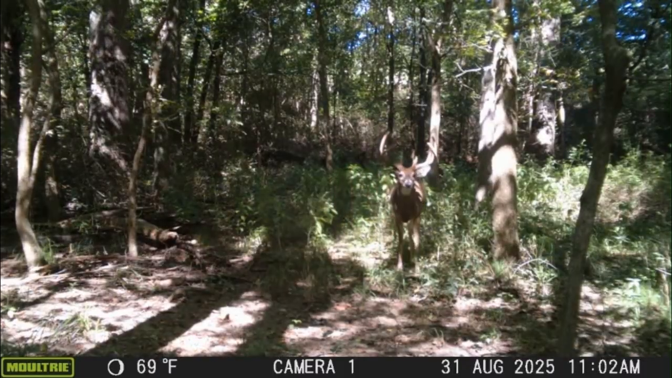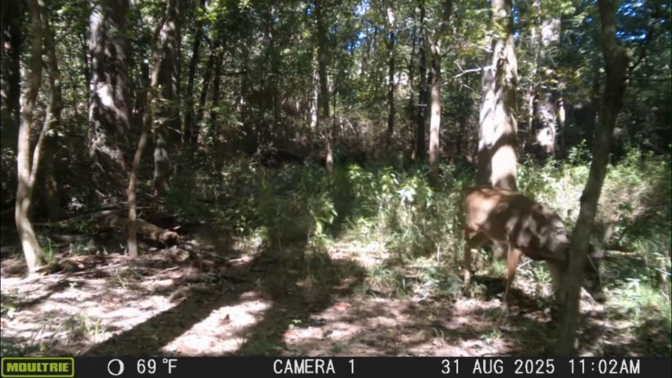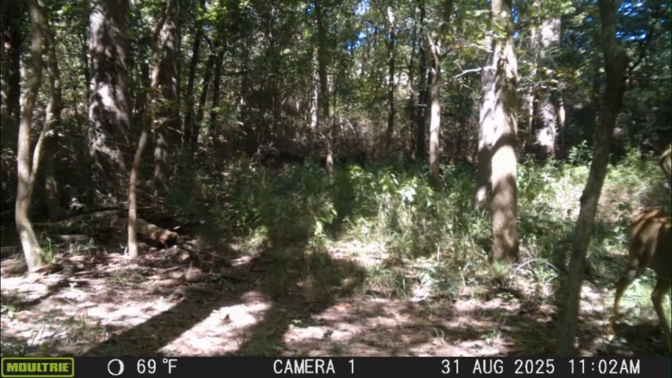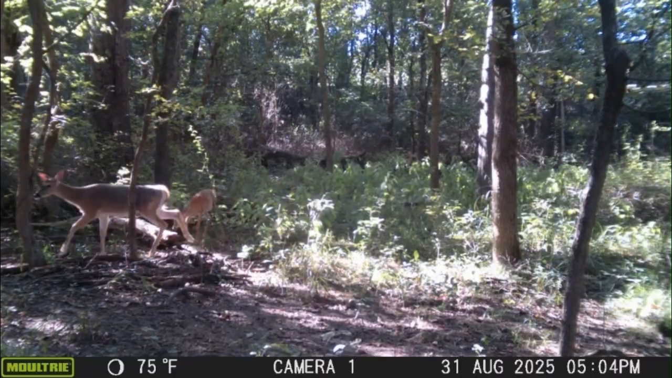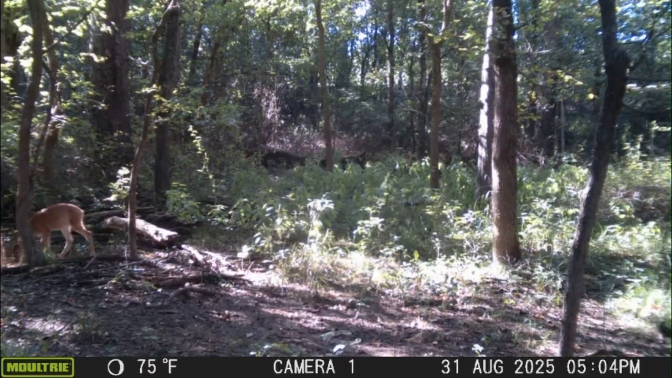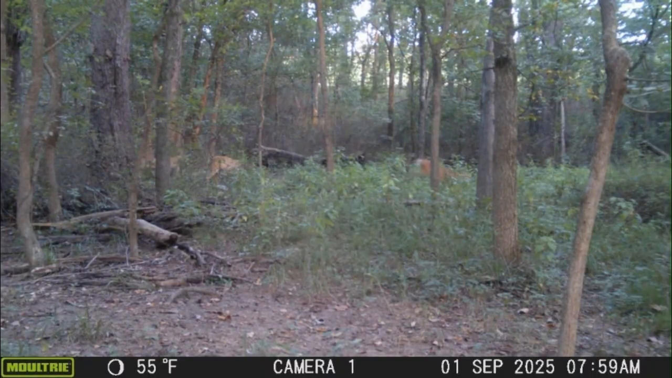And I've killed some very nice deer coming down to get into the safety zone, or leaving the safety zone to go back out into the public hunting land. I have another spot on up further that I have to sit the same way, and I've killed a couple decent deer up there.